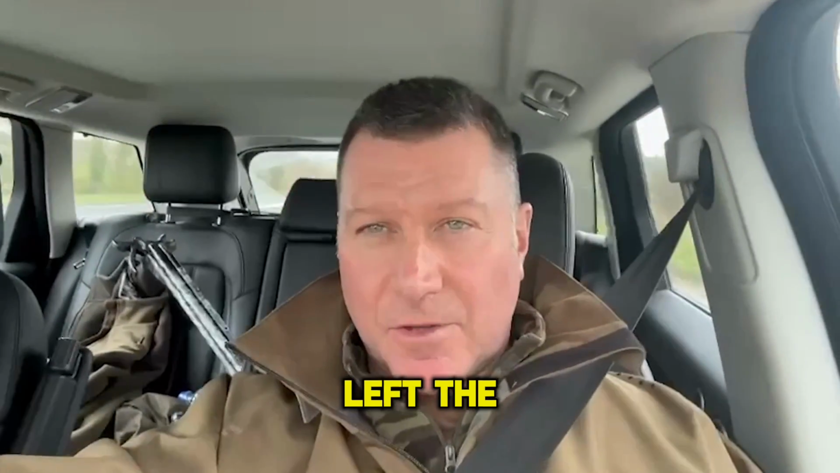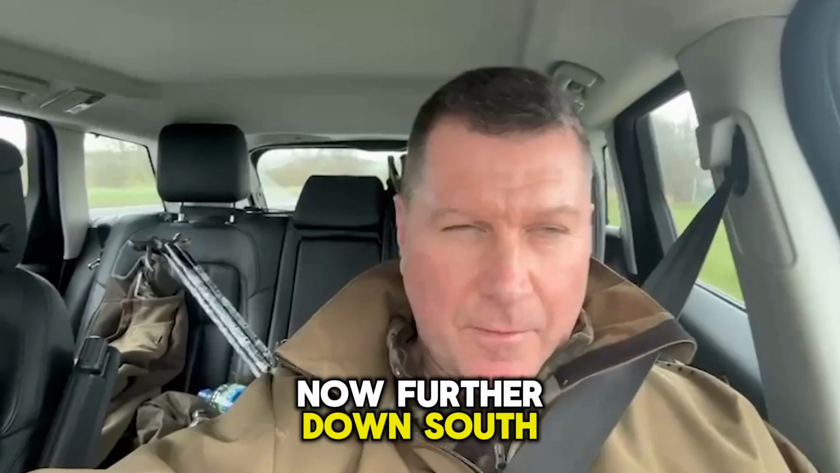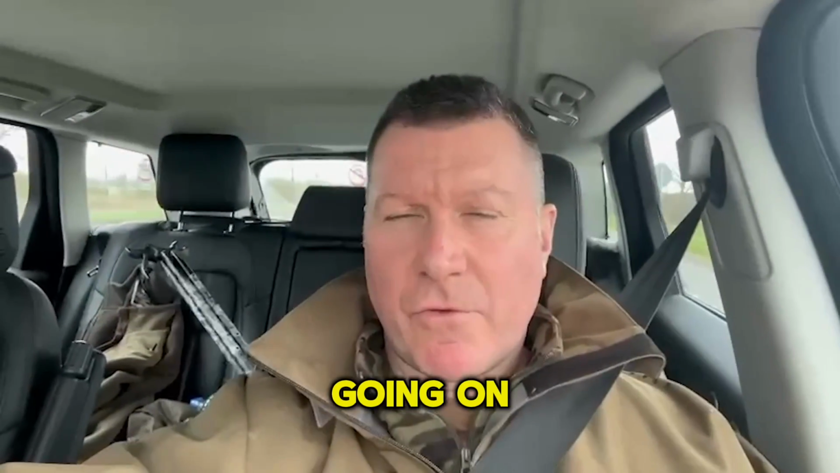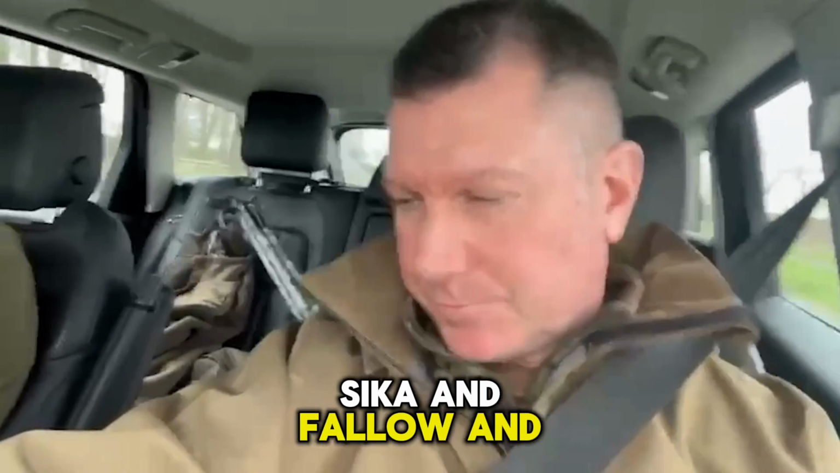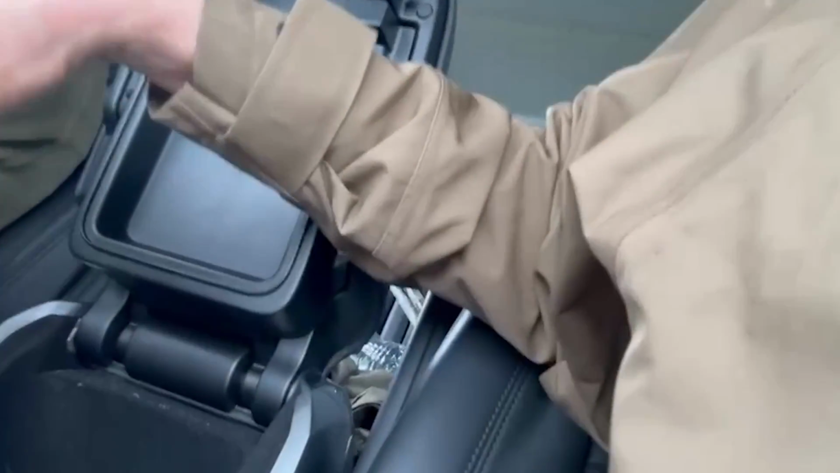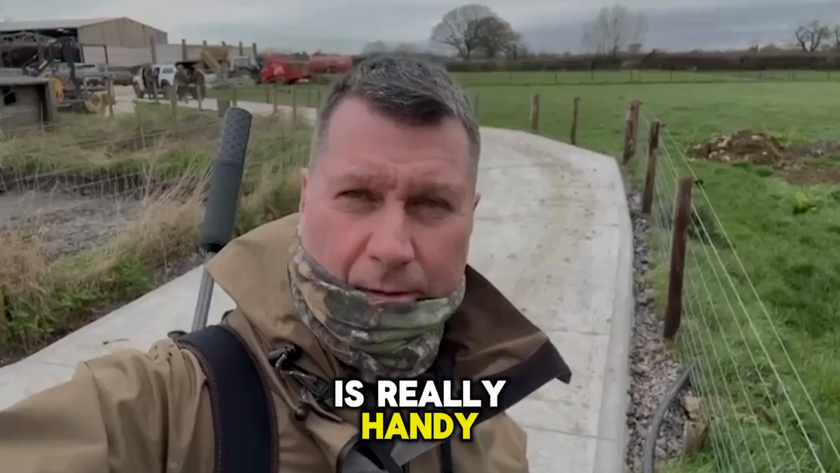So that's us left the previous location where we managed to get the Muntjac, and we're now driving further down south towards Exeter, where we're going on roe, Sika and fallow, and we've actually got the HikMicro batteries charging away there, and the charger, which is really handy.